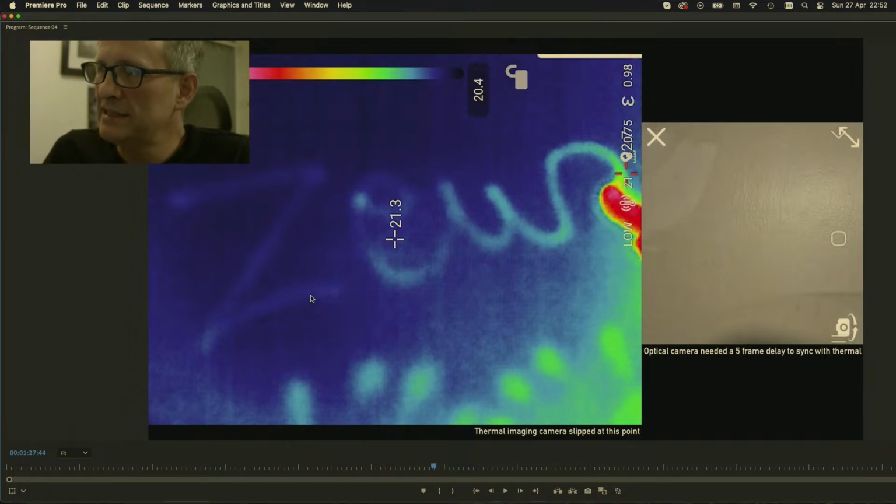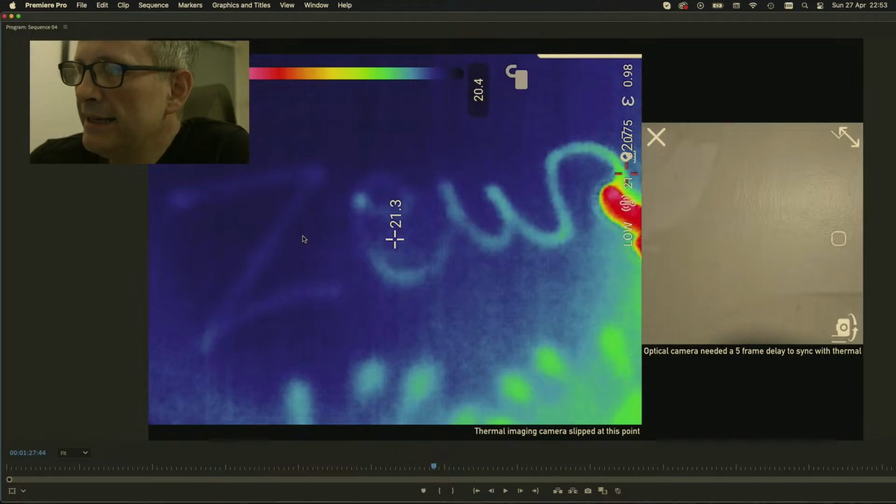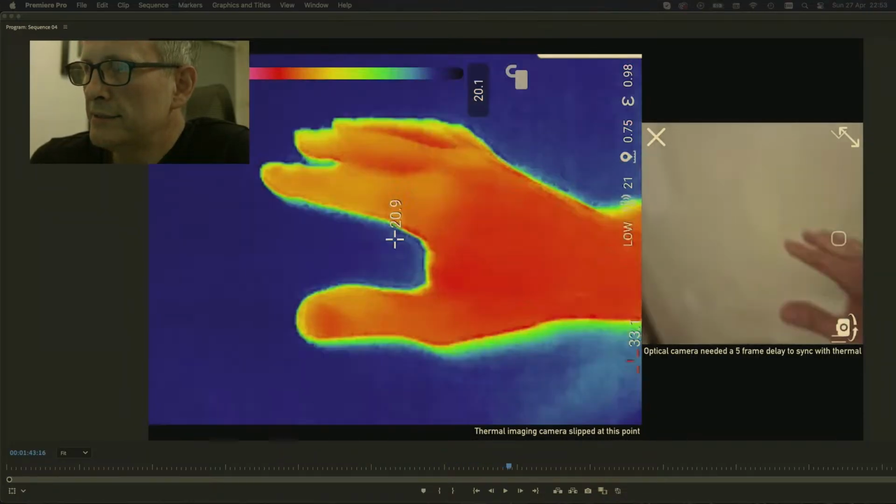Because it's a function of the temperature differential, Carnot cycle and all that in generation of power. This is going to become relevant for what we're going to see in the video that I took of the unipolar discharge, the so-called dragon discharge.